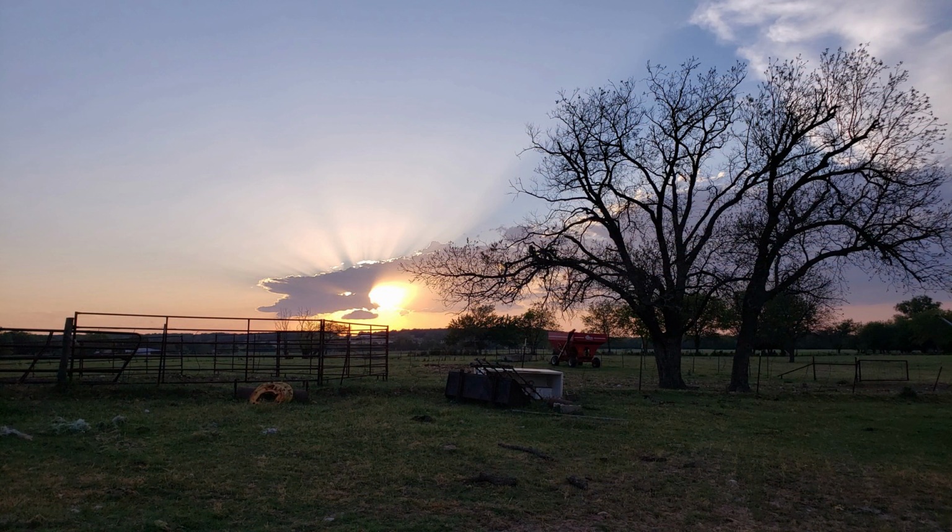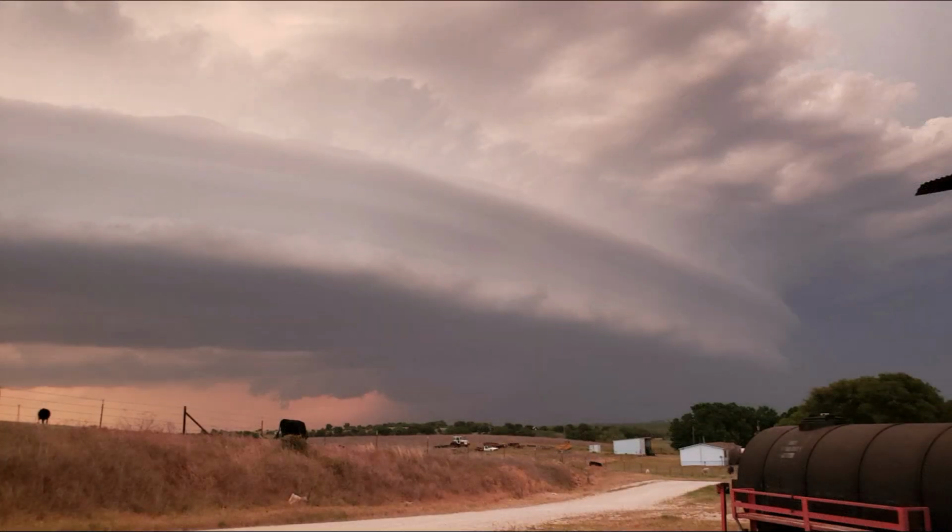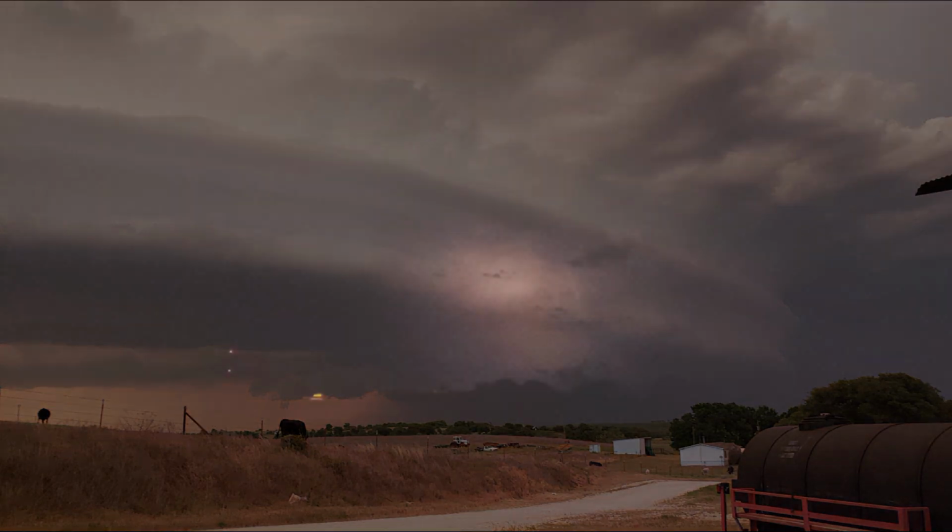Well, I got to tour a new property last night, and this is what the sunset looked like. About 20 minutes later, a huge storm rolled through the area, and it was time to seek shelter in some lower ground. This is what the storm looked like after it passed over my position. I've actually moved off to the west at this point. I'm sitting in town waiting out the storm, and all that lightning is over my hunting ground.